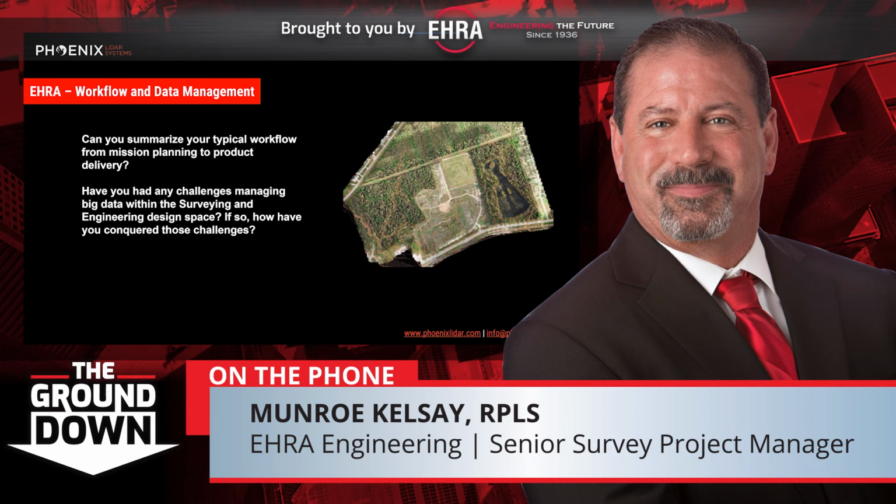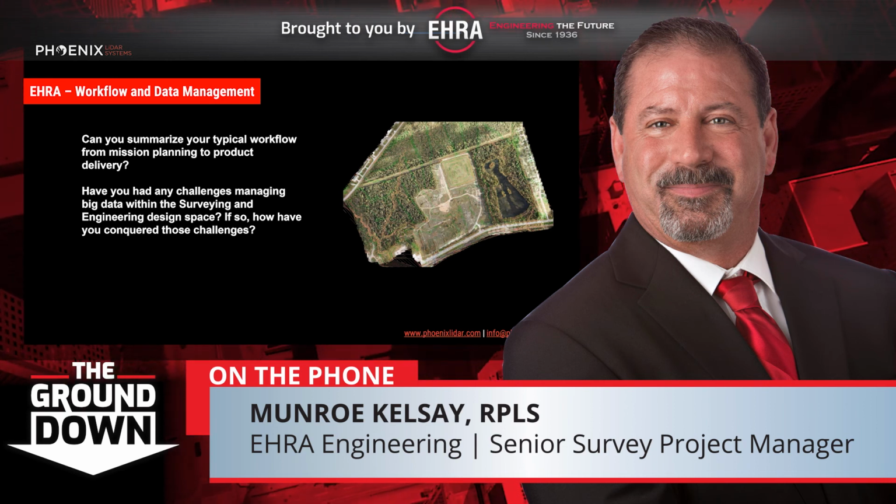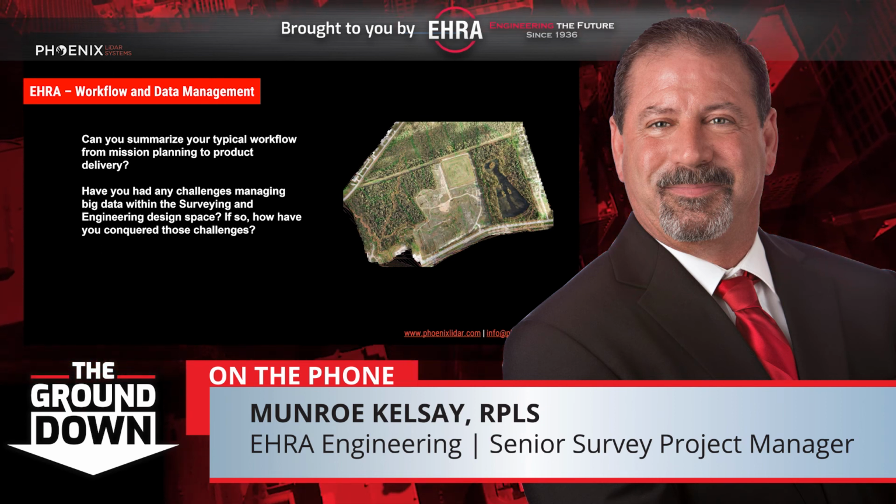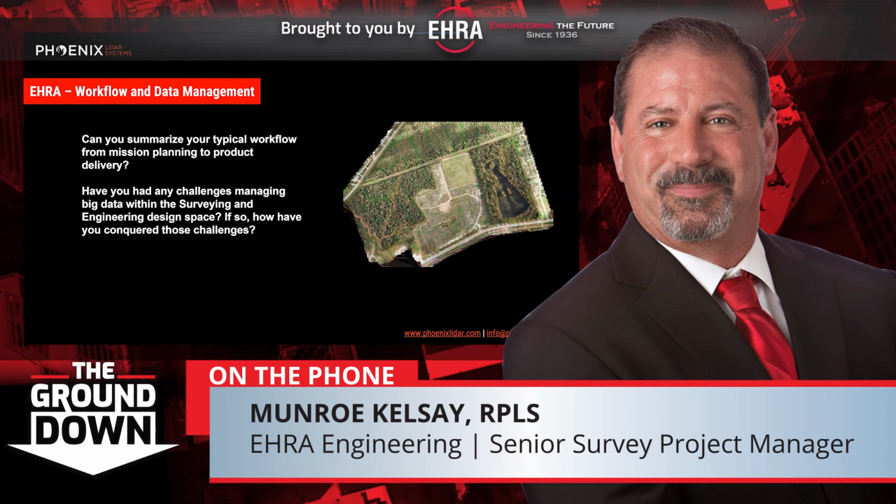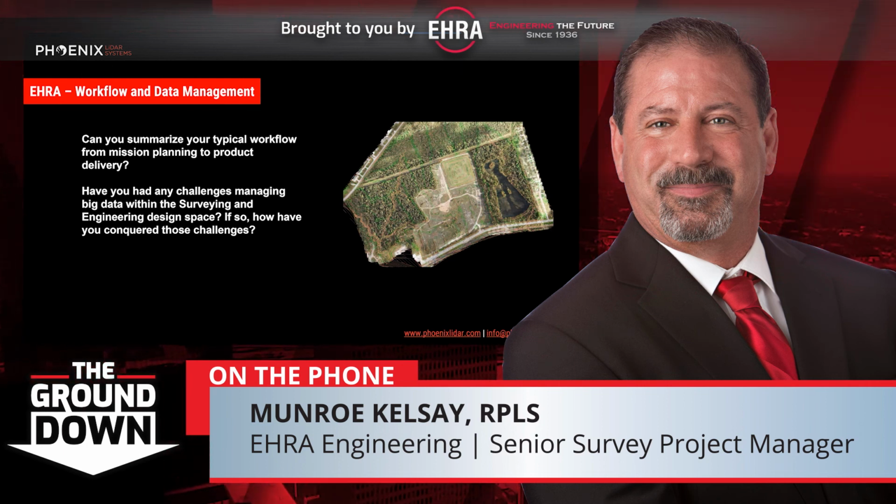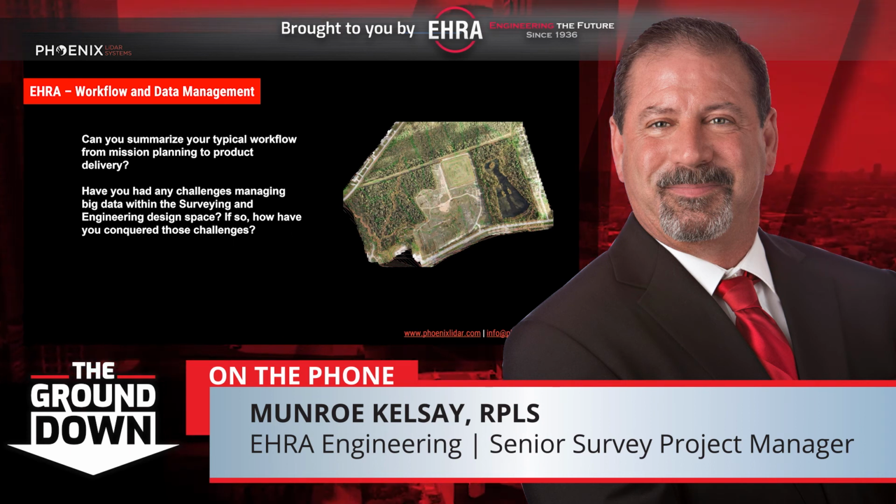Gotcha. And then when it comes to dealing with challenges regarding big data sets, you were mentioning you do that model key point extraction to intelligently filter ground points and keep break line areas, that sort of thing. Is that the best way you've found to manage these massive data sets? It is, yeah, because originally we weren't doing that at all.